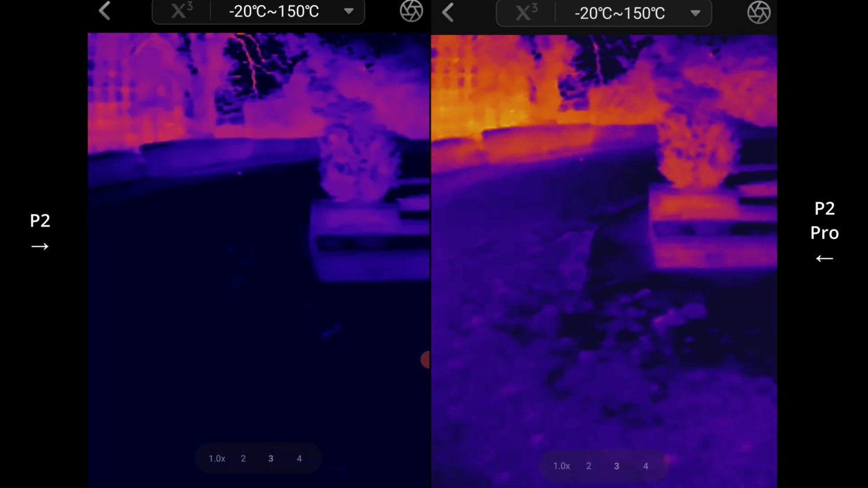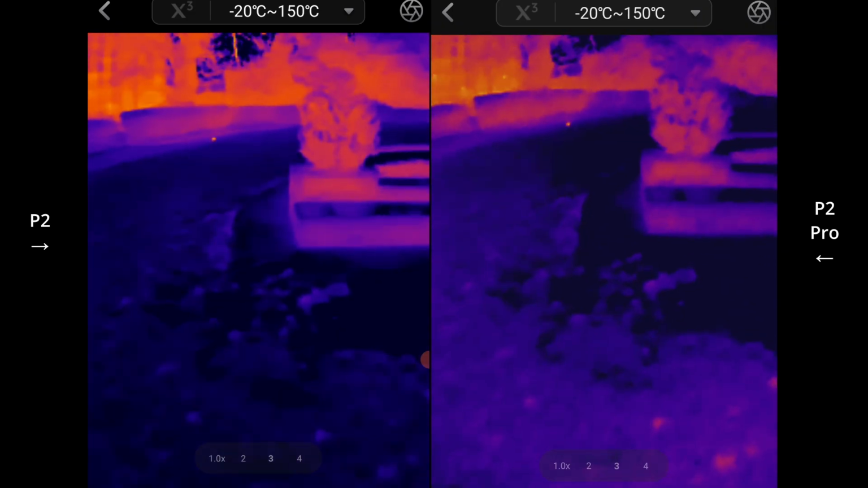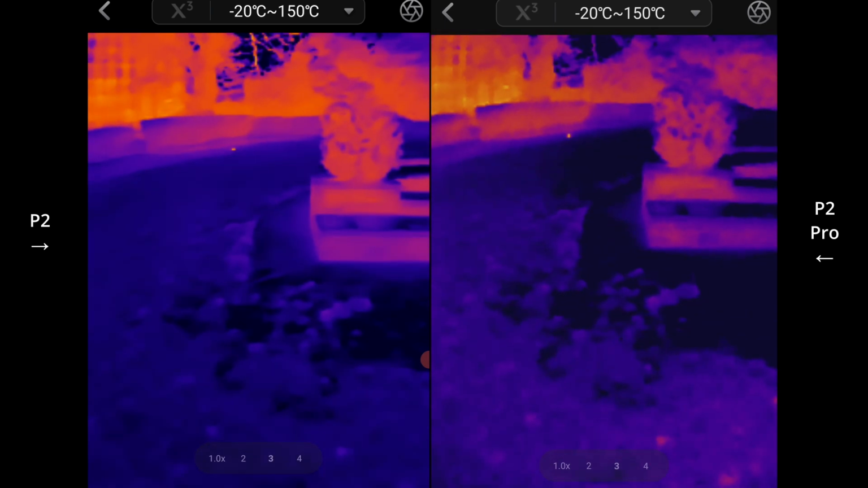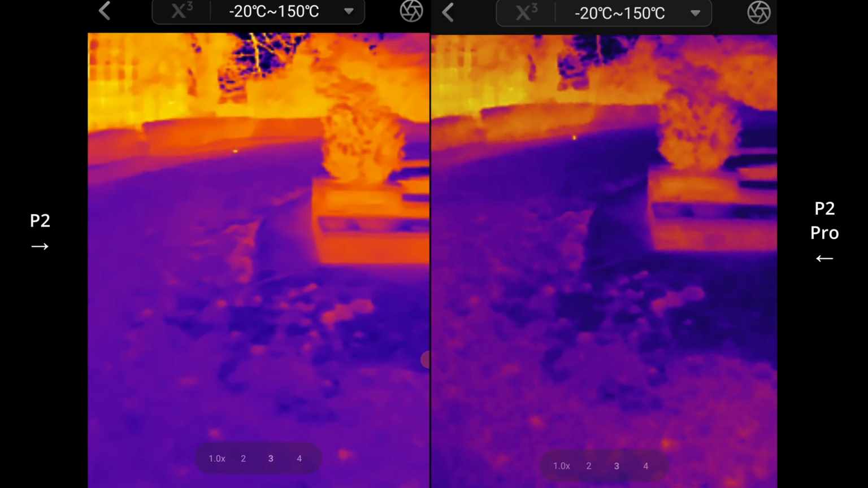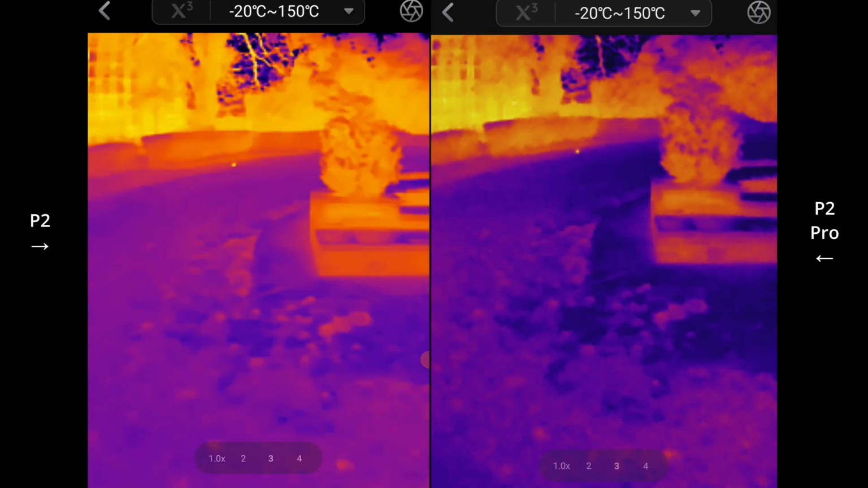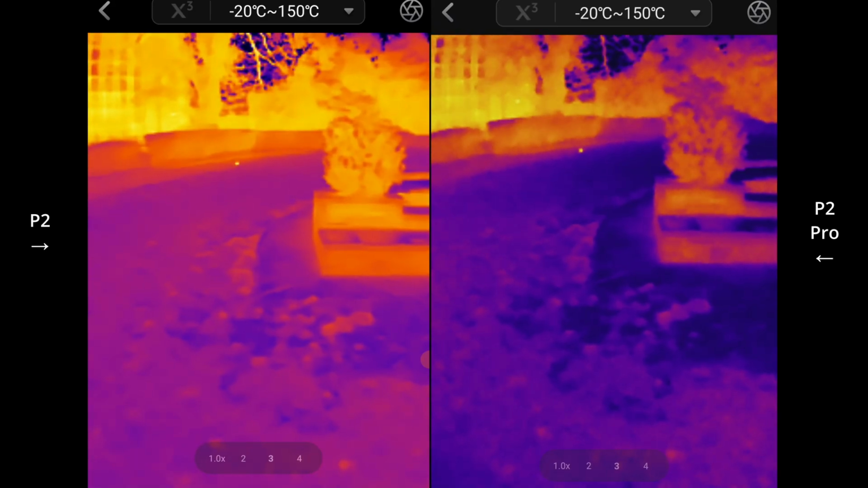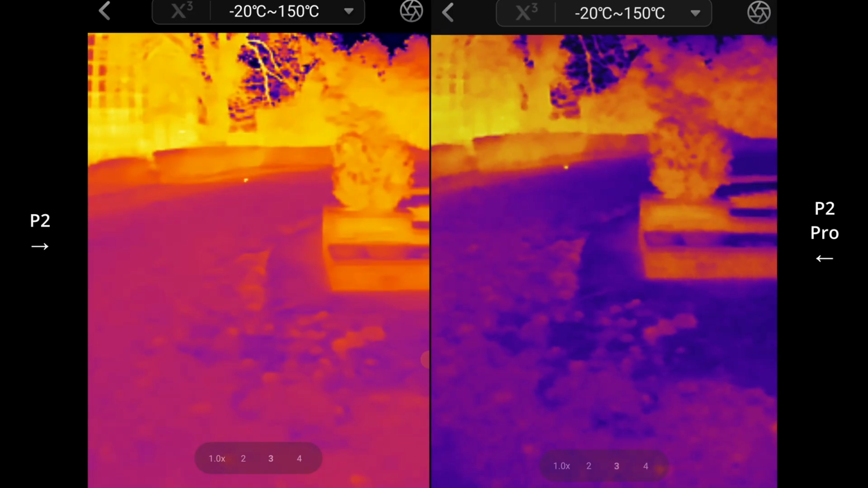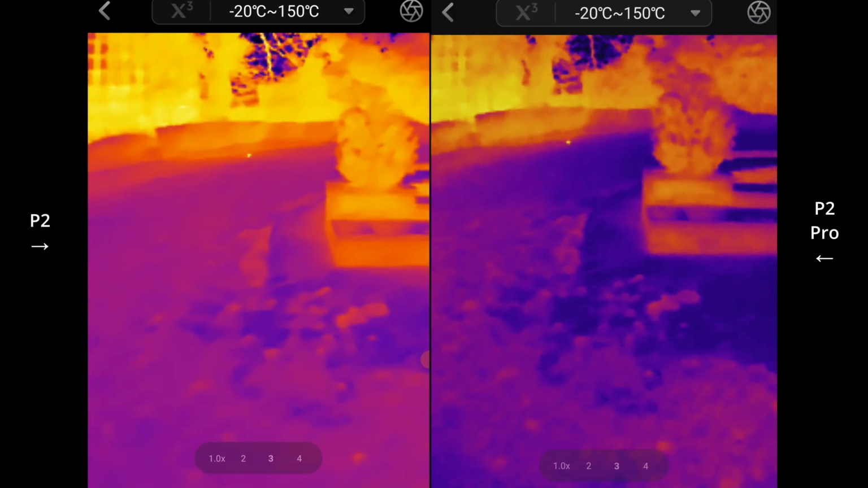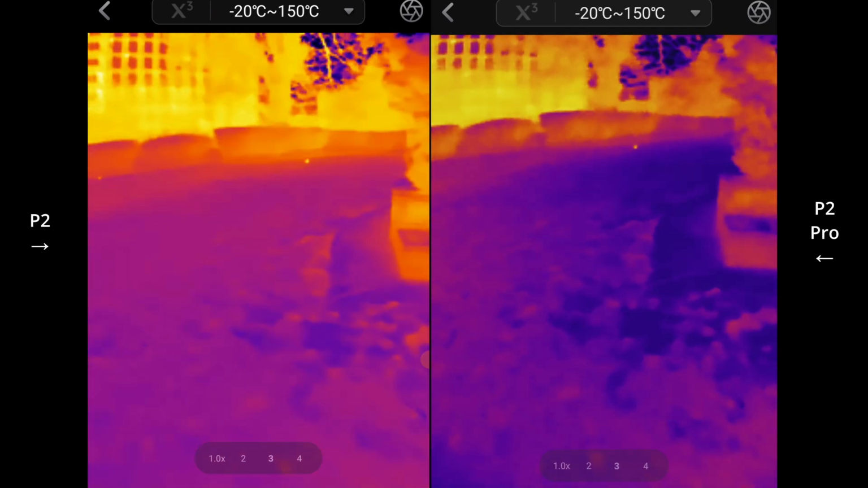So yeah, it's interesting because they're meant to both have the same camera, the same specifications. So see? But again, the difference is so minuscule. It's so minuscule. I'm just being nitpicky. I'm going to raise the contrast and the brightness to 50% level on both now, and we'll go have a look.